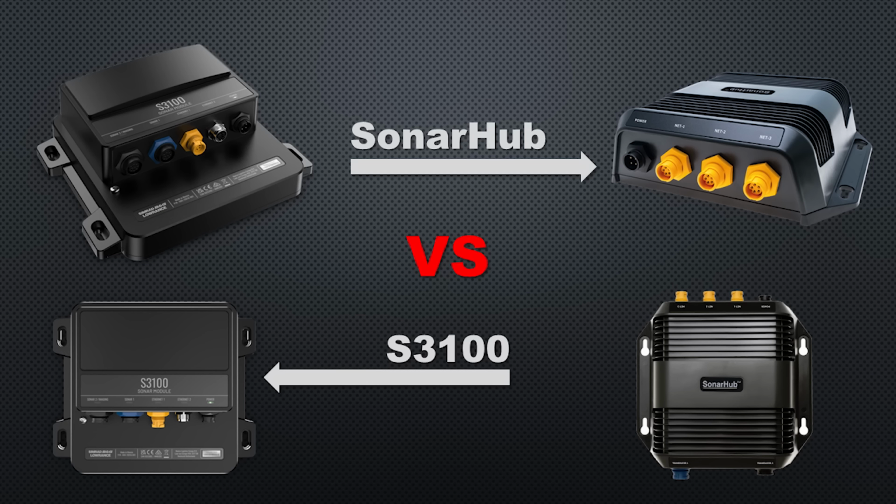Now, a few questions you may have regarding the S3100 I want to answer right now. What if you have an older system like an HDS Gen 3 or even older than that? Will it work? The answer is yes, it will work, but all the features may not be available. Now, if you have a Sonar Hub module and you're thinking of maybe upgrading to this, there are a few differences. This module is a little bit wider, but not as tall. And the way that the connectors attach to it, they're basically up on the module a little bit more. So that'll help take up less space when you're fishing your cables through.